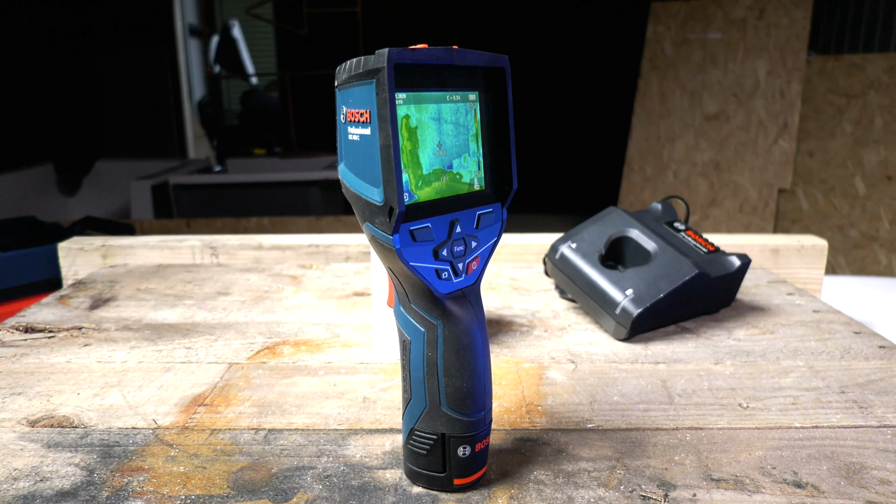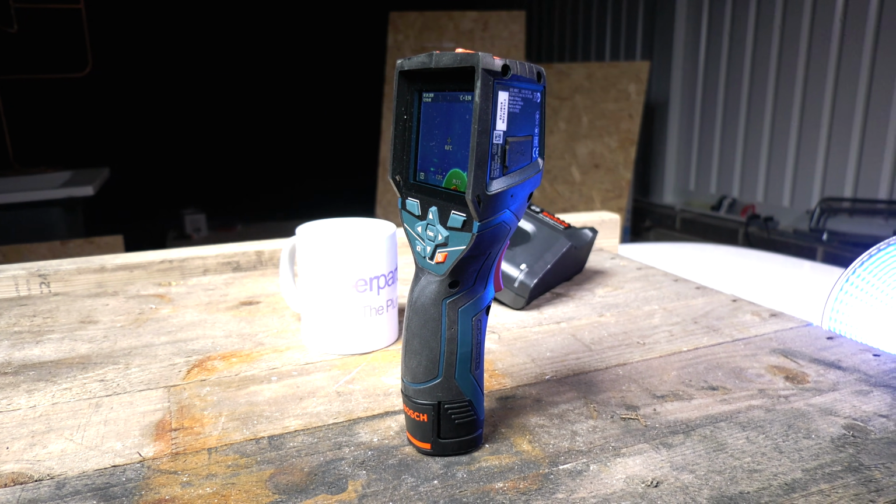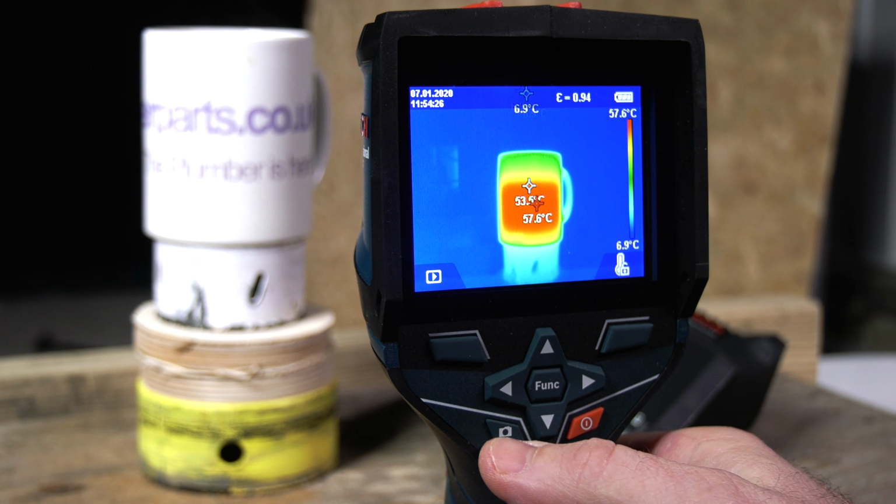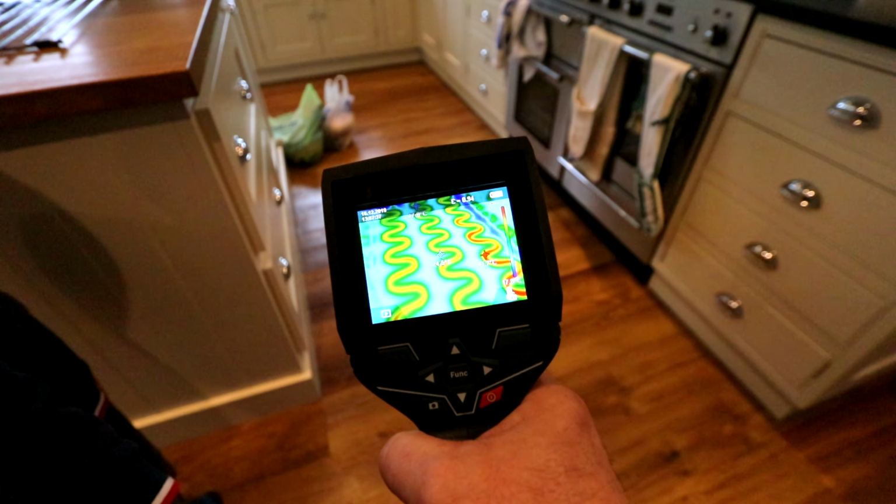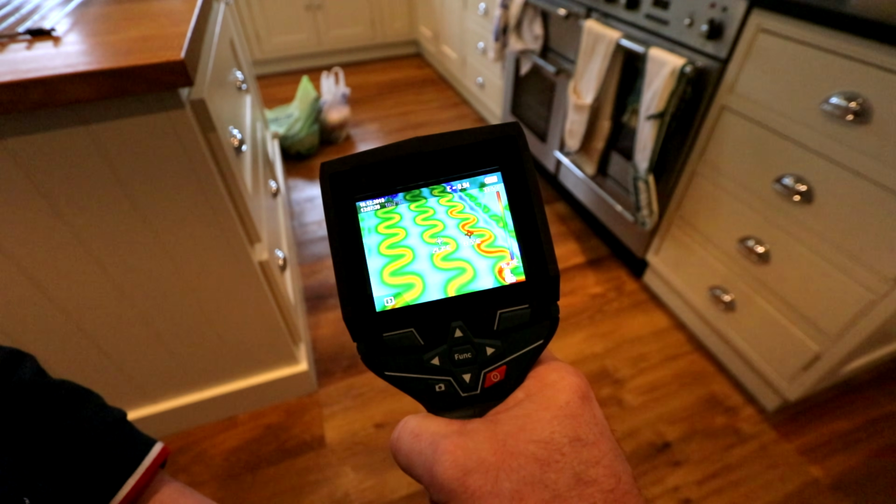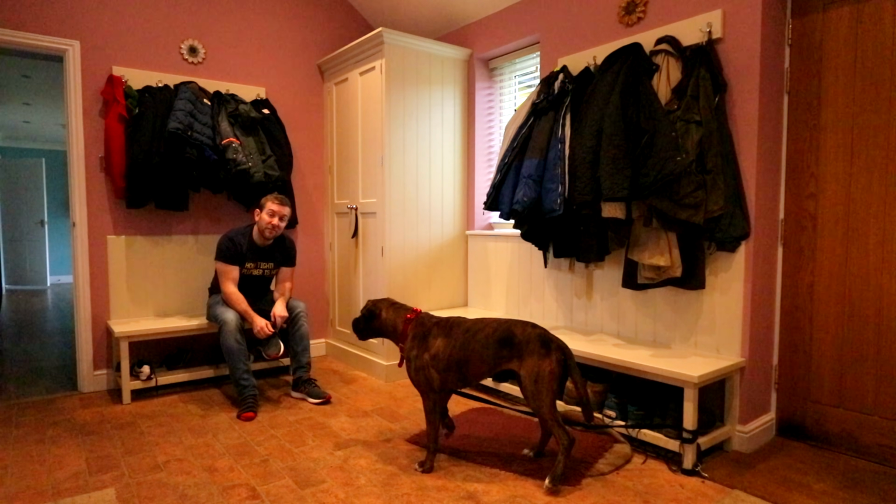Today we're going to be reviewing what I think is the best thermal imaging camera on the market. We're going to have a look at it in the studio. We're going to be using it on site with some of my lovely customers. Heard of that? So look, you see all those squiggles in the floor there? That is the hot pipes coming from the boiler to warm your floor up. Finishing off with some final thoughts and also directing you to our Amazon store where you can buy one. Let's get on with the video.